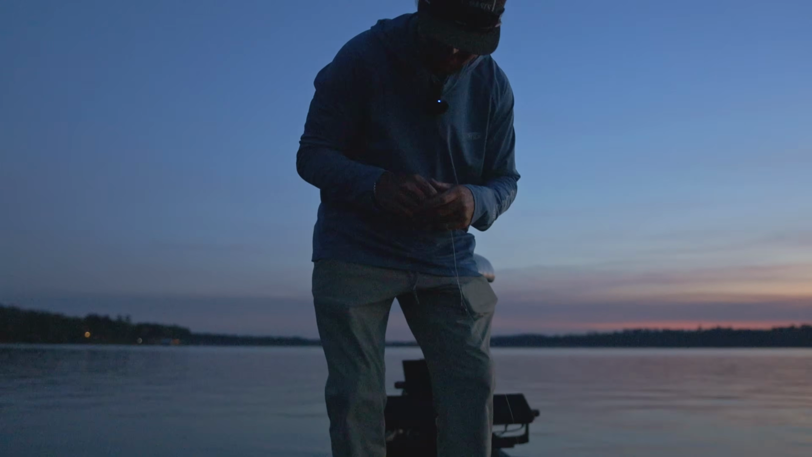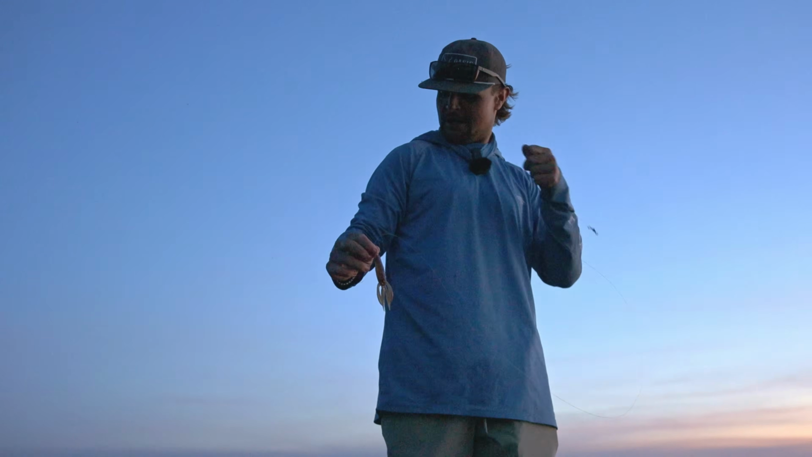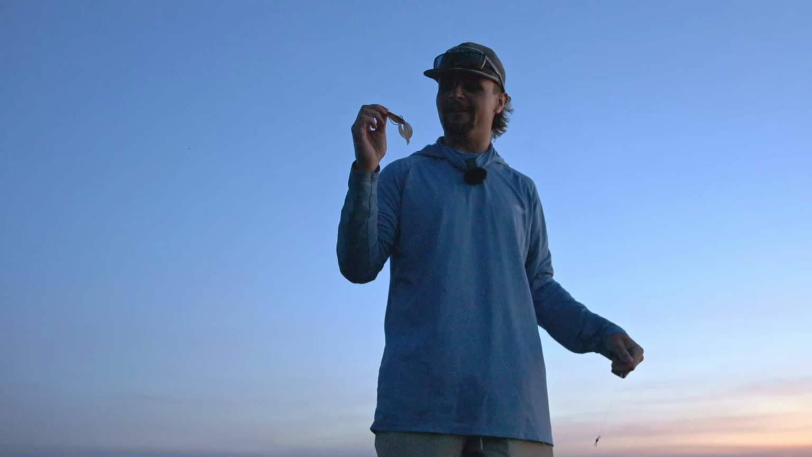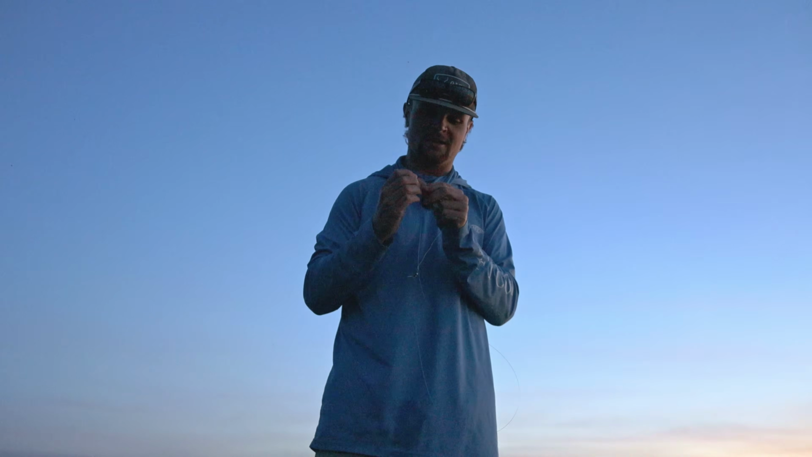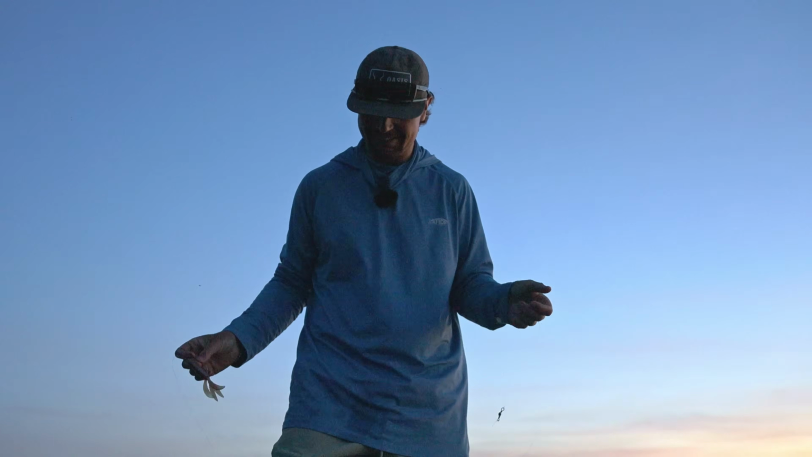Alright, just did something I haven't done before. I broke off a Carolina rig in the spot earlier today, and I was like, well, this is going to be the last cast. And I felt something weird on the end of my line. It's my other freaking Carolina rig. It doesn't have a weight or nothing on it, but I got my bait back. Crazy.